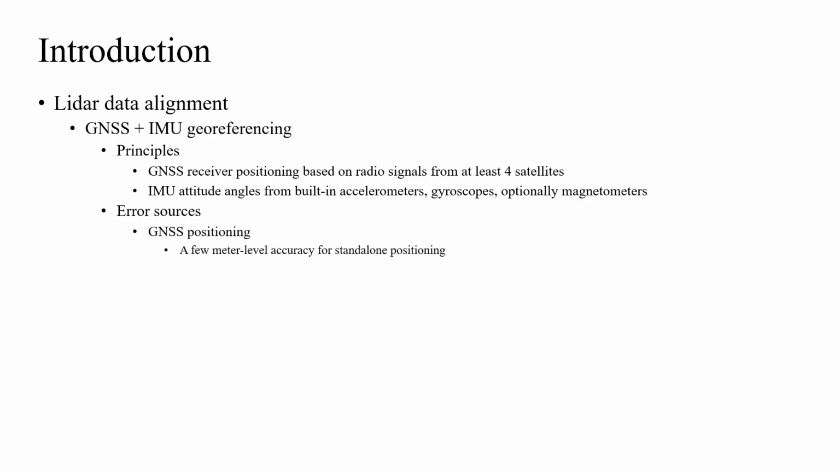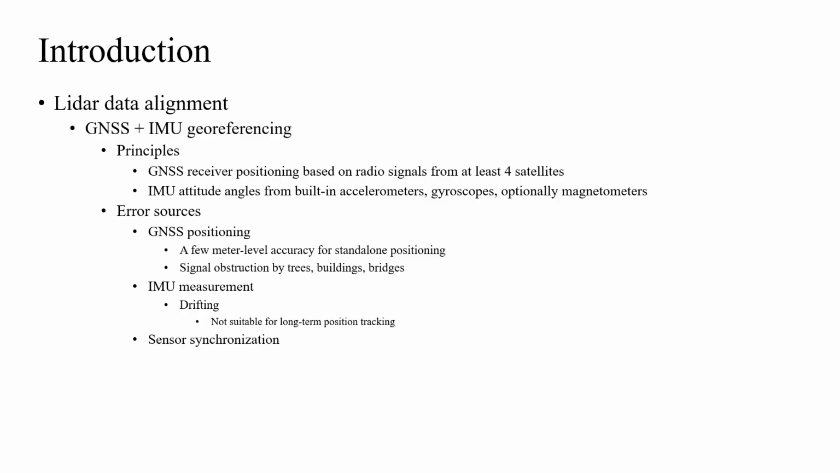Standalone GNSS positioning is unable to pinpoint locations with accuracies better than a few meters, and GNSS signals can be obstructed by trees, buildings, bridges, etc., which leads to reduced positioning accuracy. The second one is IMU measurement error. IMUs often suffer from drifting or accumulative errors and are not suitable for long-term position tracking. The third one is sensor synchronization error.